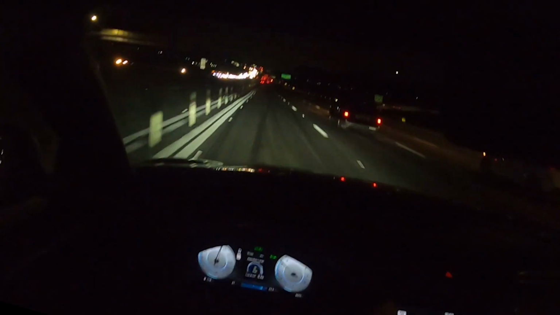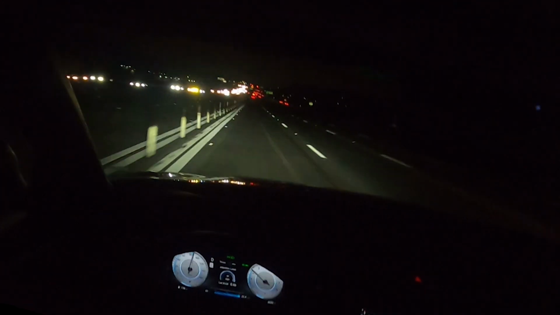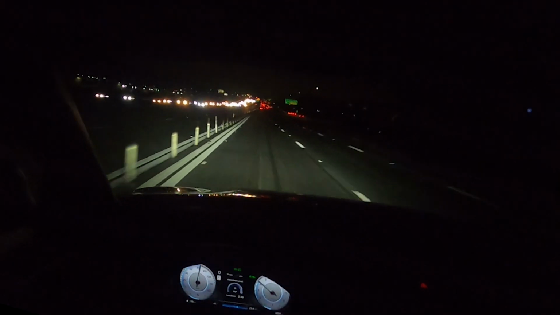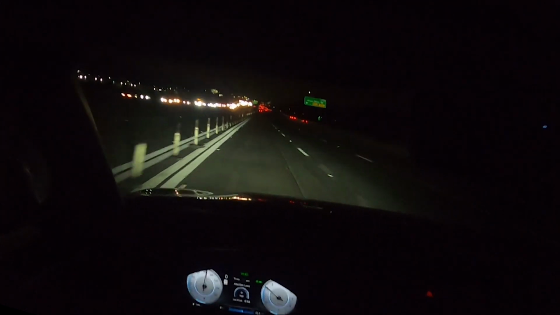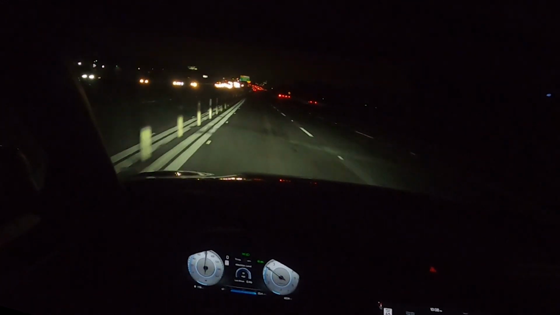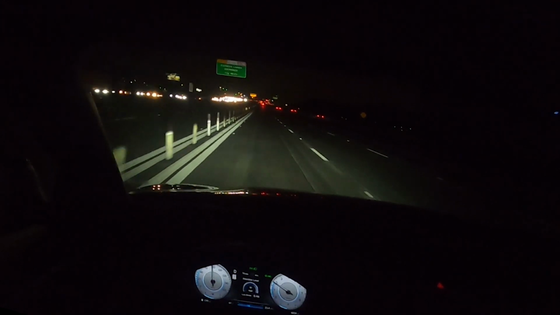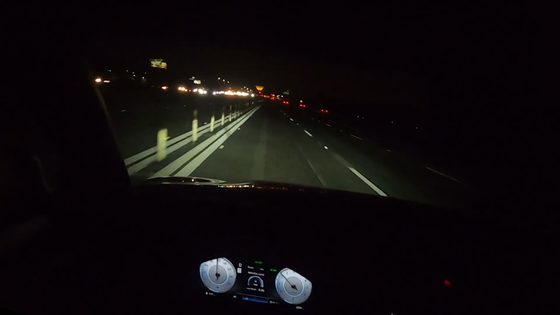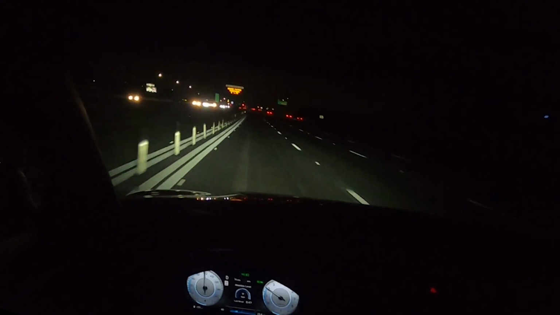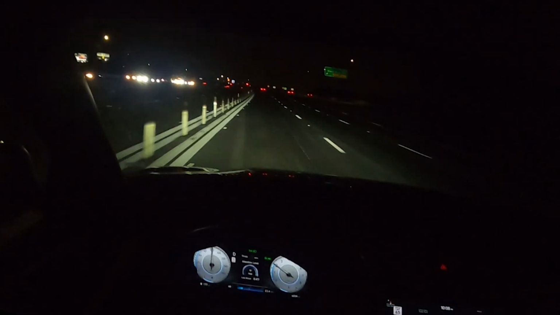Jiminy Christmas. I'm doing like 90 right now. Kilometers, maybe. So that gives you an idea of the road noise. The road noise isn't bad. I'm getting more wind noise than anything else. Let's make this slightly useful to the average consumer. There, I'm doing 80. That's 80. So that is your wind noise or whatever at 80.